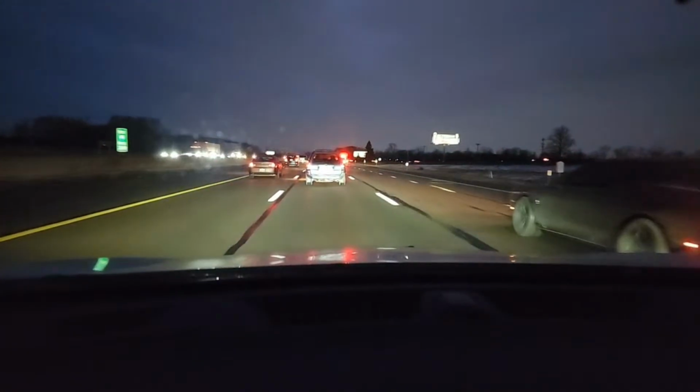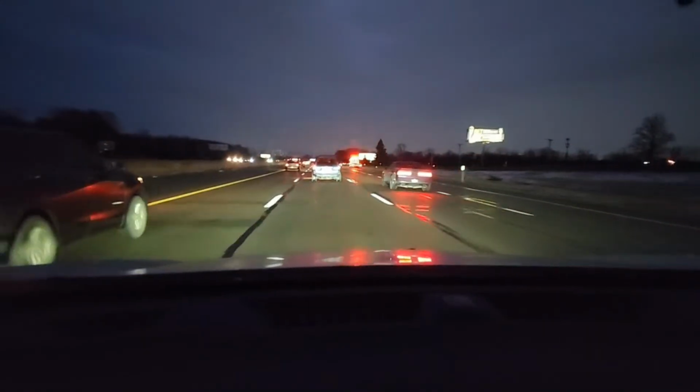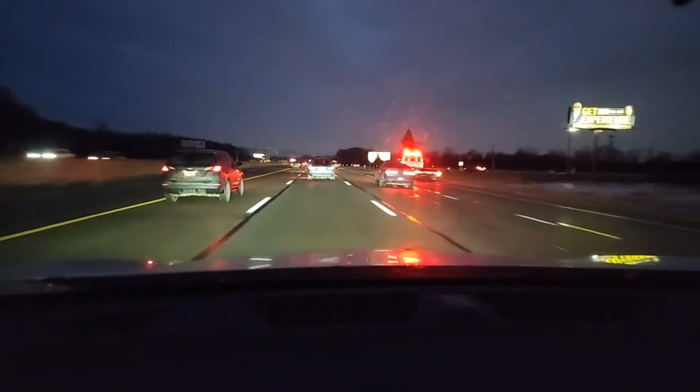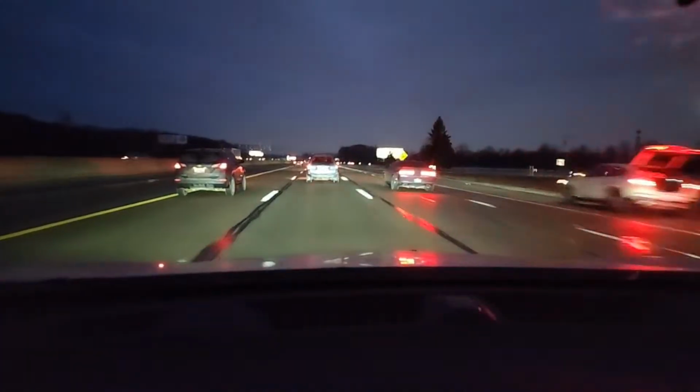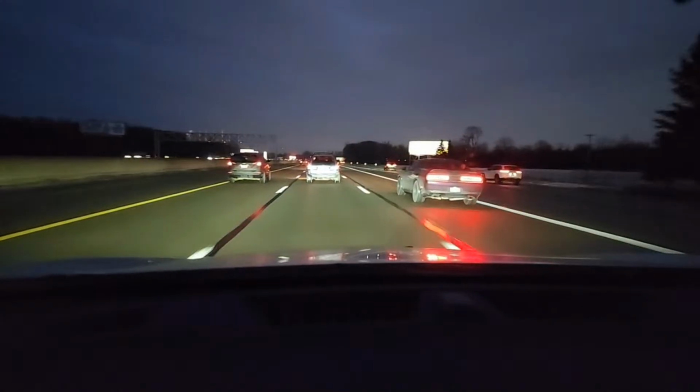So you never know. Now, there's a tow truck and someone is broke down. We have to be aware. It's called a move over law. Someone could be in a ditch. Someone could be broken down. Yep, flat tire. I don't wish that on anyone. So we're maintaining good speed.